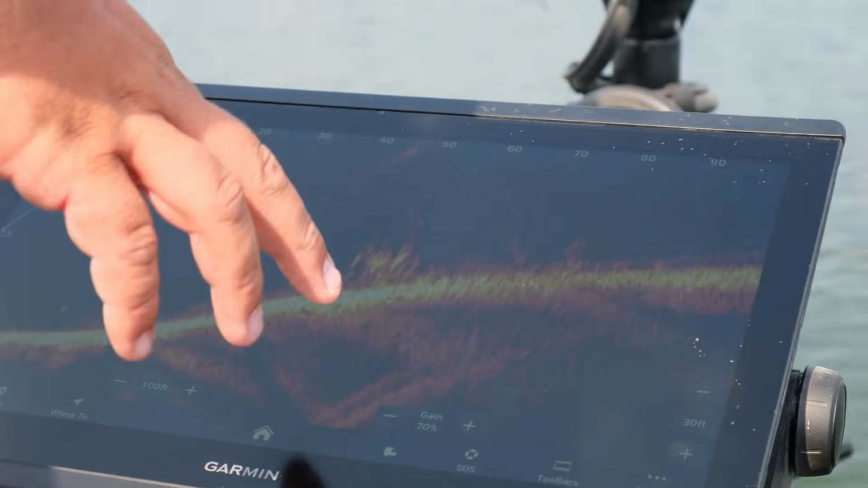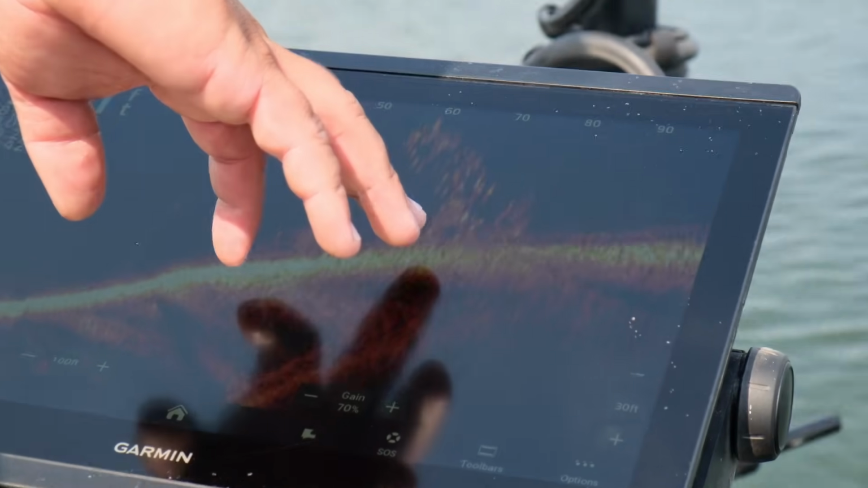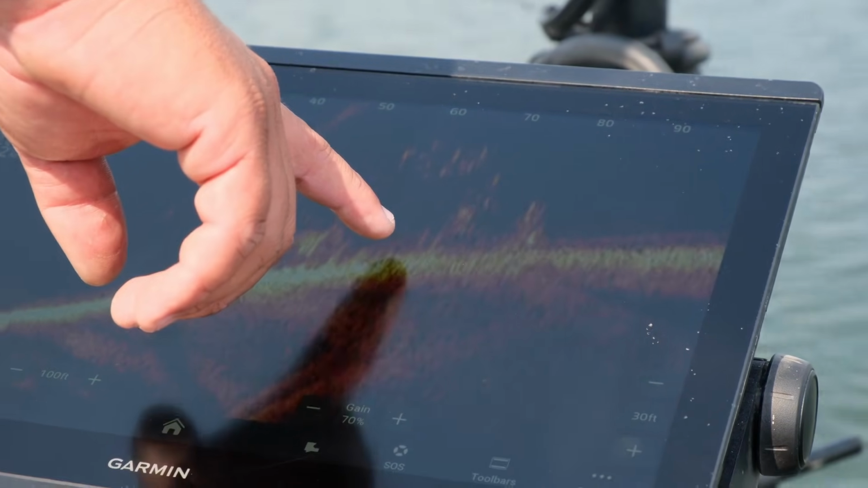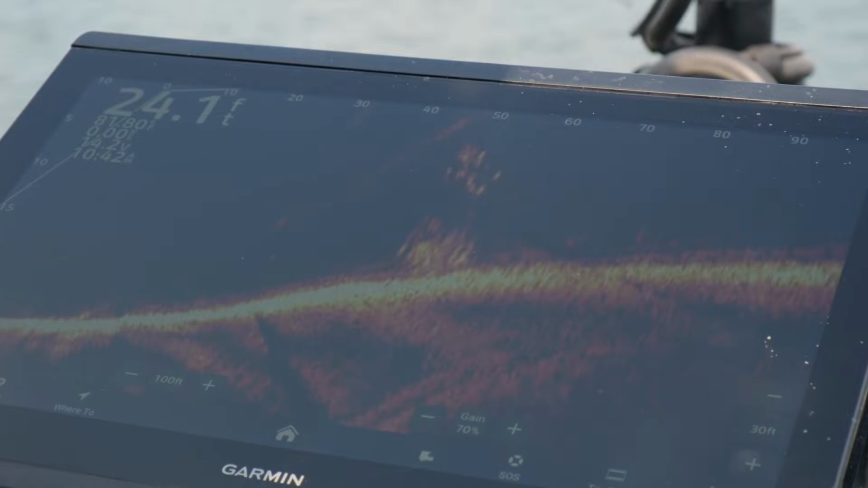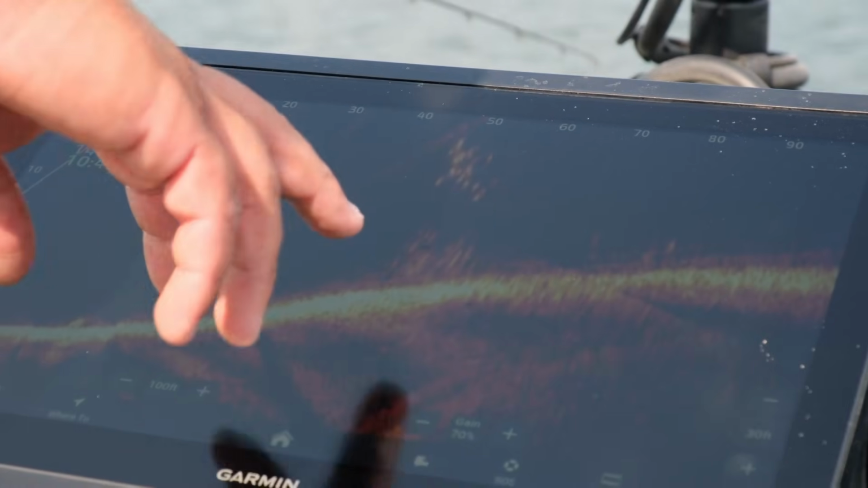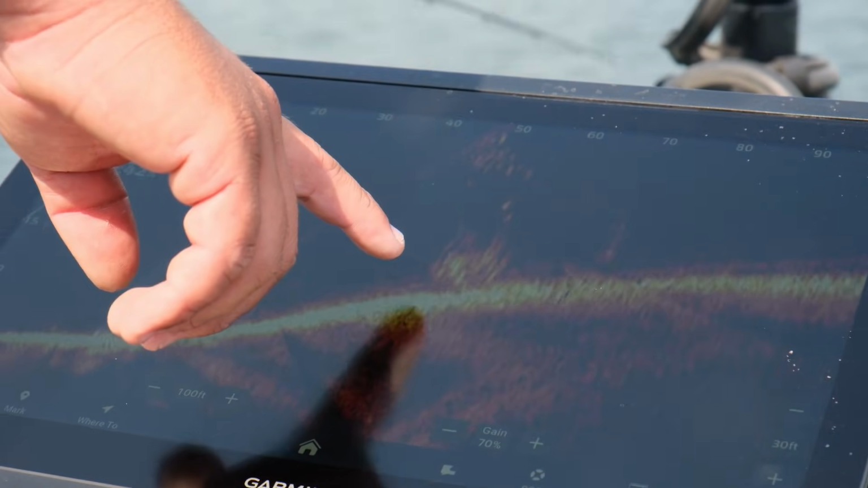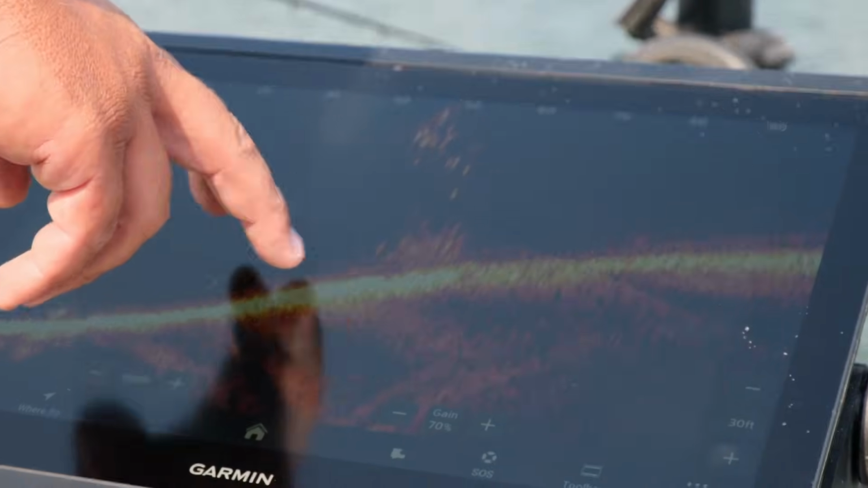All right, so now we have LiveScope pointing at these brush piles. Here's the one that was a little bit shallower, like I said. We've got some crappie sitting on top, and there's a couple bass sneaking around the bottom. But as I pan to the right a little bit, here's the brush pile that had the bass sitting in it that I could see on my ClearVü. And here's one right here, going back into the brush. They're sitting in it, which is typical this time of year. They like to really be inside the cover. Here's one peeking his head out right here.